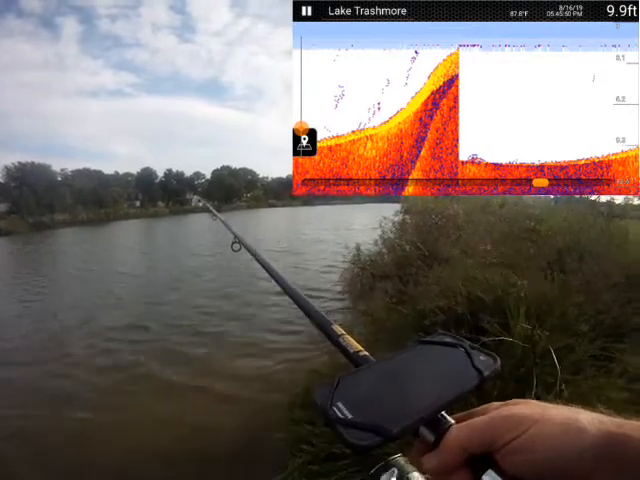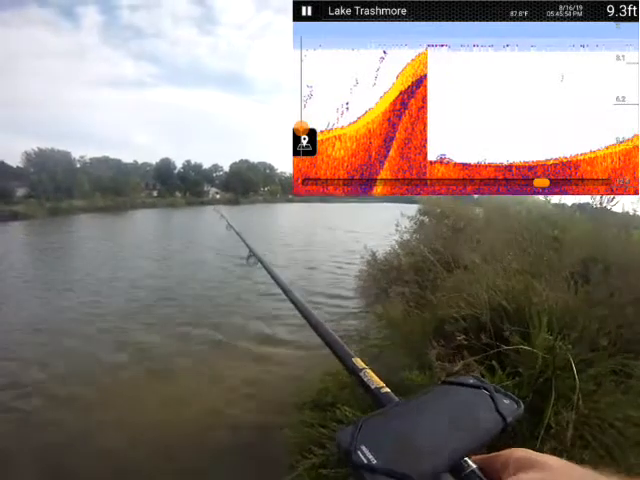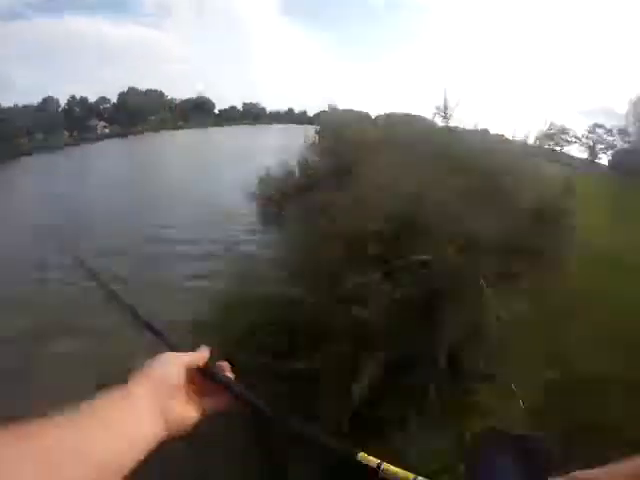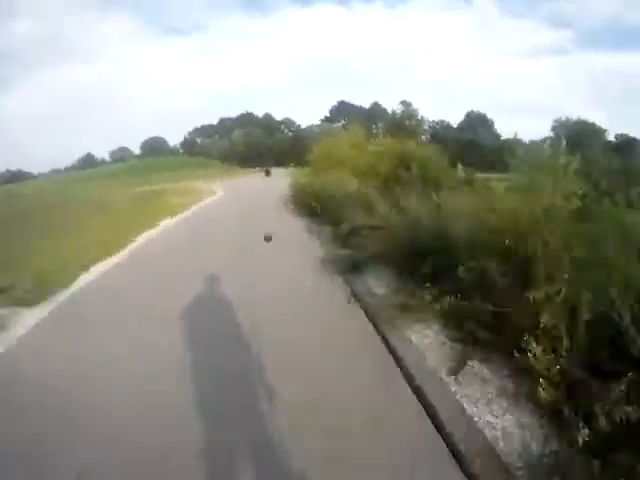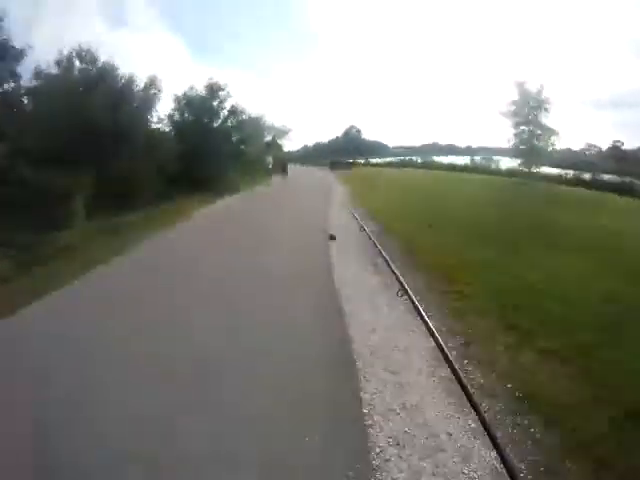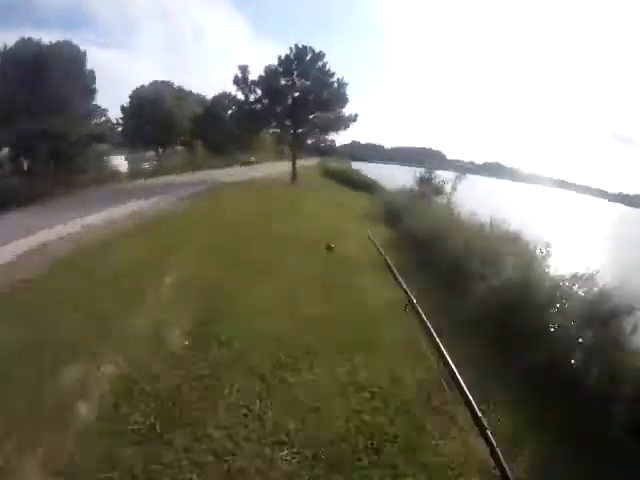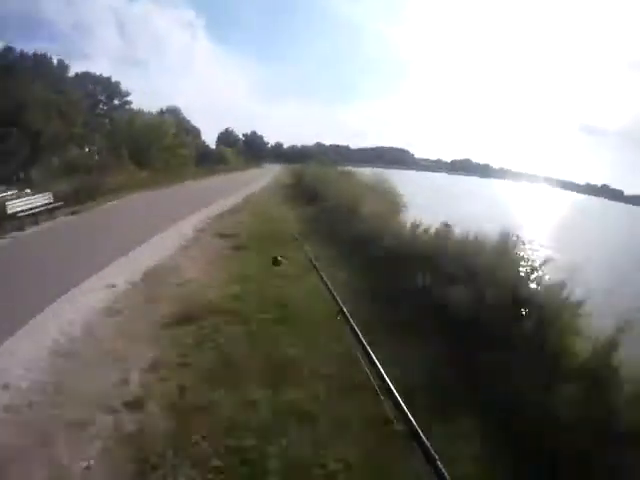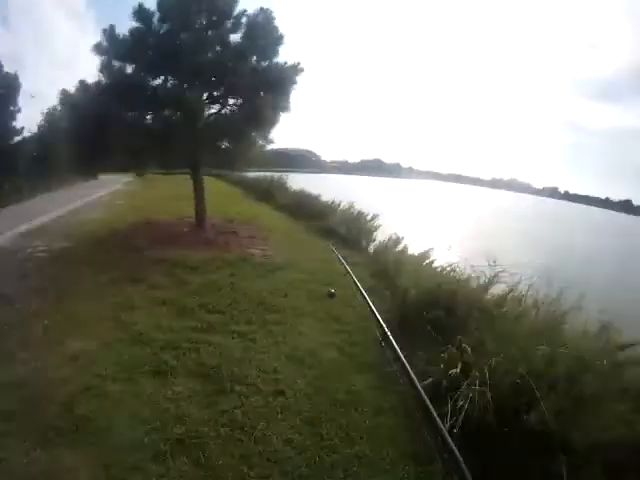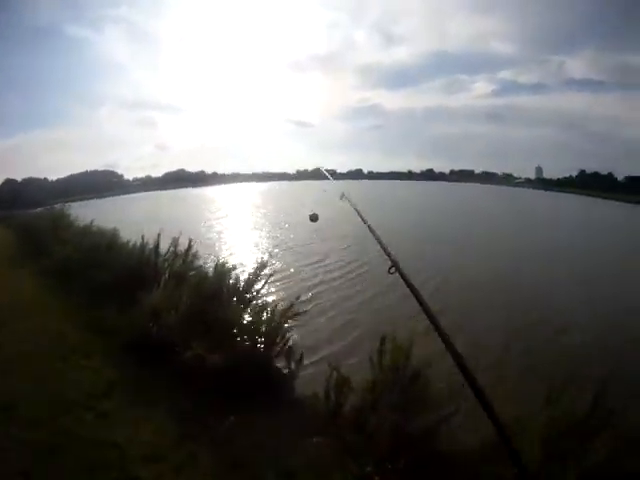Not finding much in Trashmore. Wonder why that is. It's just pretty much devoid. Well, this looks like a kind of inviting little spot.